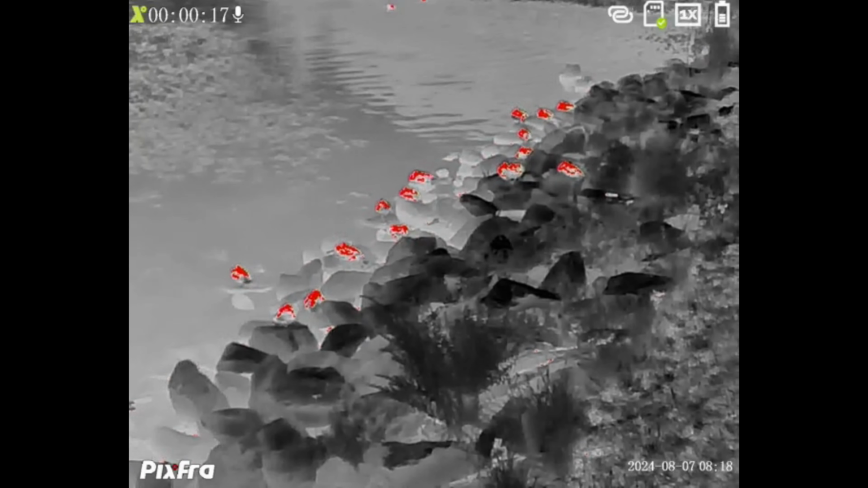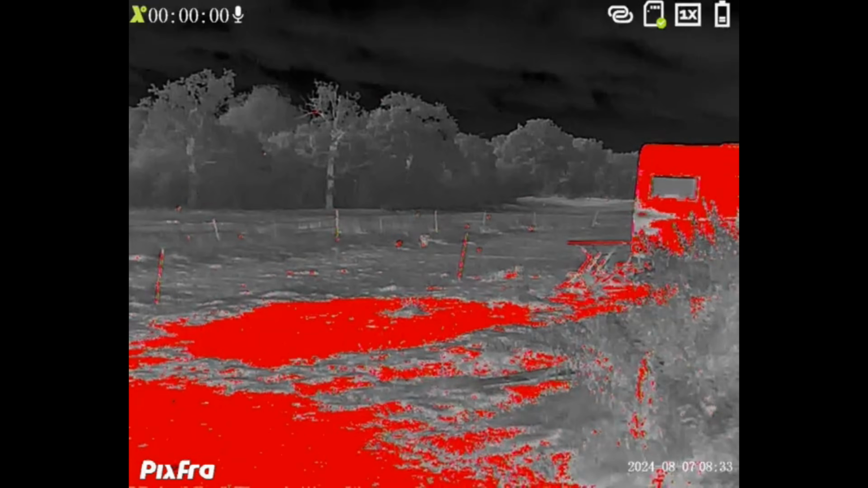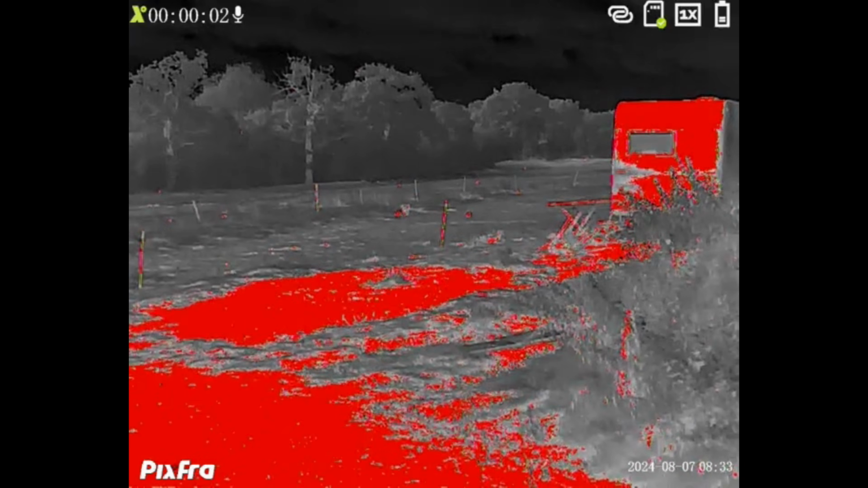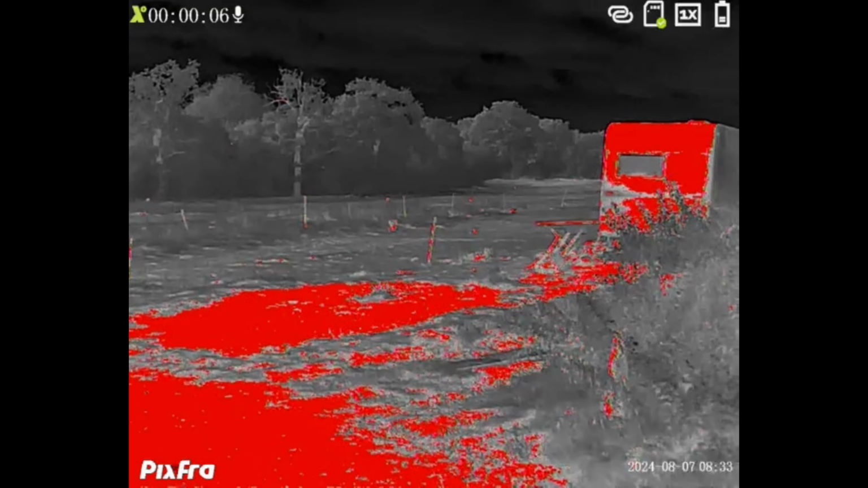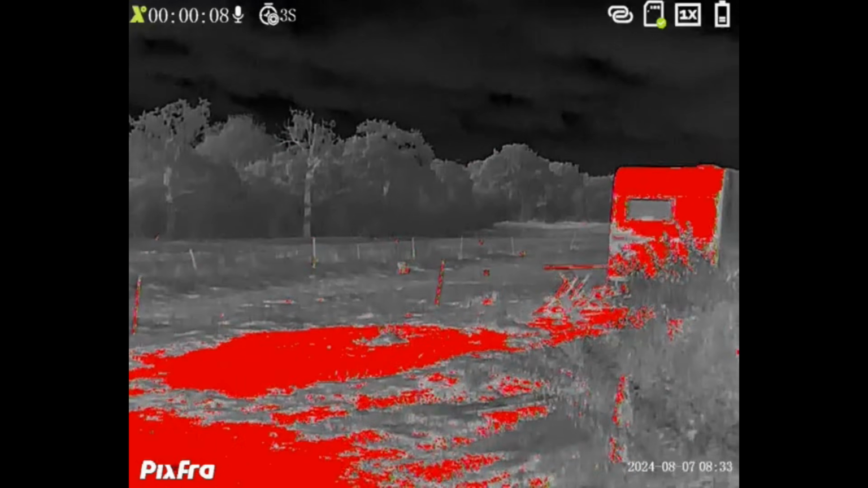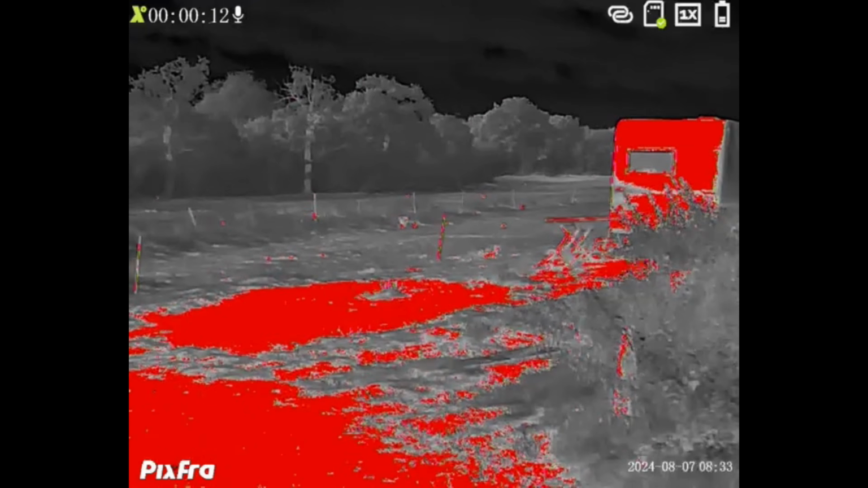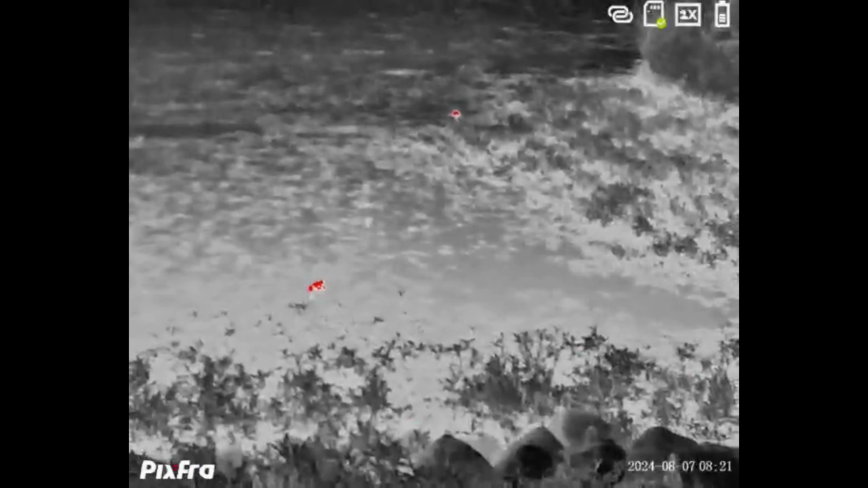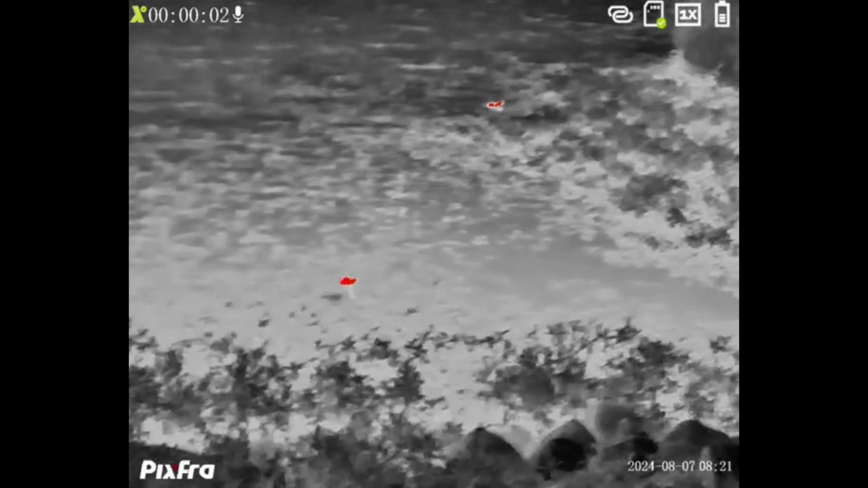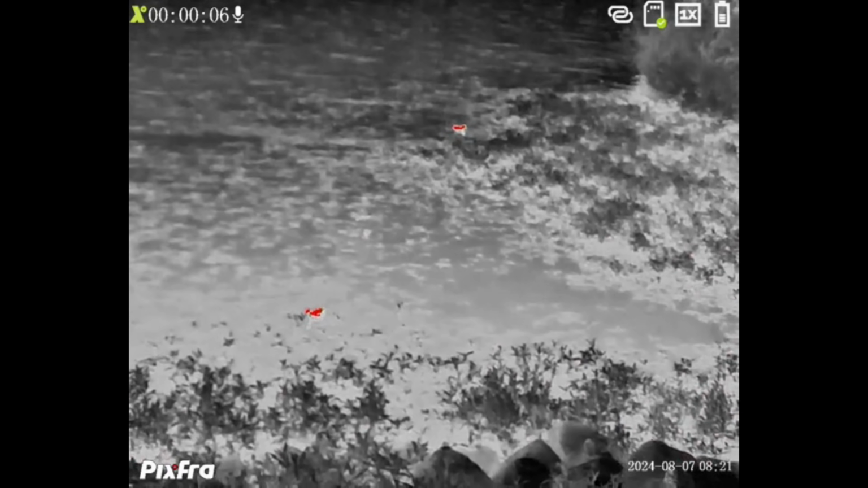Here's some ducks just on the shoreline. Now, all this red in the foreground is tarmac. The rest of it is grass, but the tarmac is glowing red, and that caravan as well. That's the sort of thing you get a lot of heat from. But there are some jackdaws and some rabbits on the grass in the background, and they're moving, so you know that's an animal of some sort. Same here, we've got a couple of coots swimming about on the water.